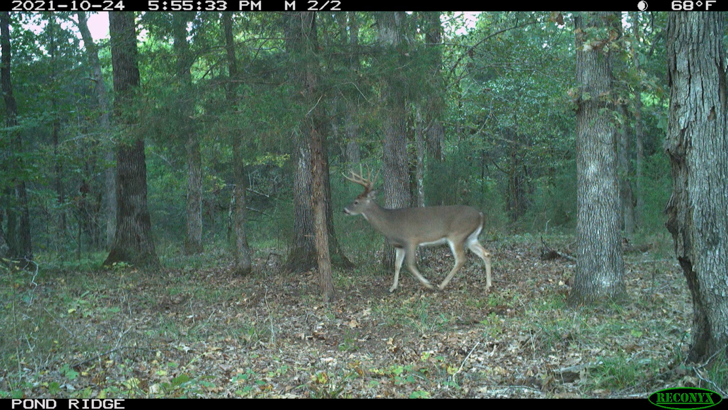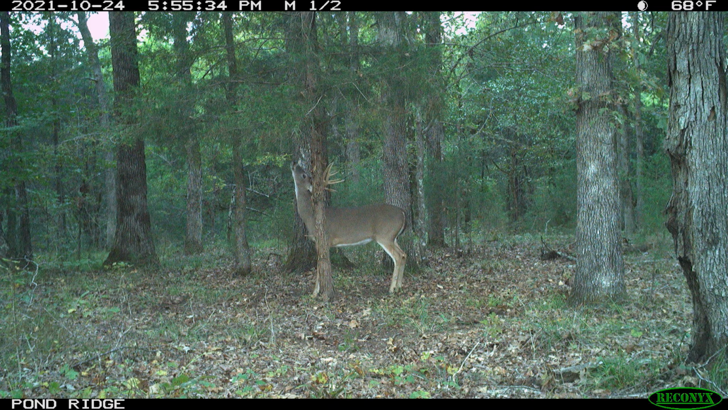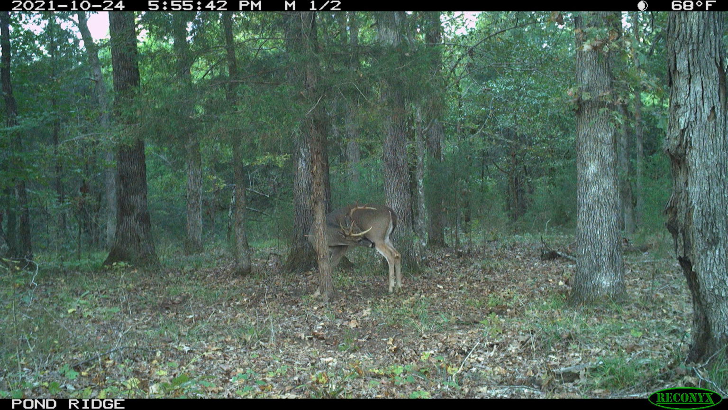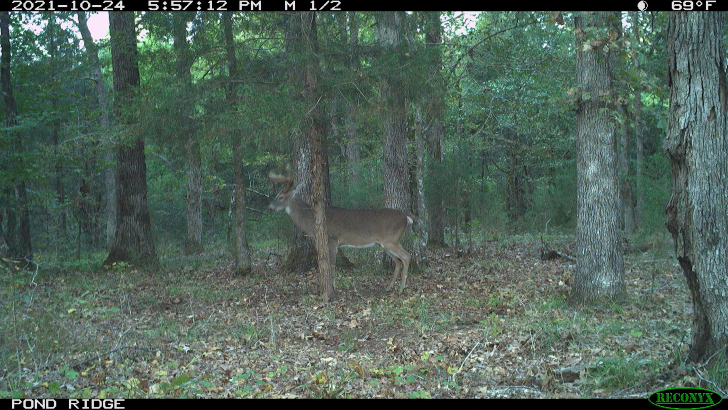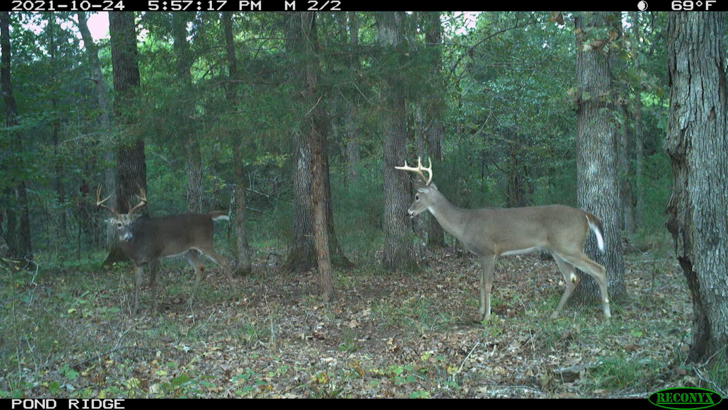A couple of 2-year-olds hitting it, and that 9-point's back in there. He's hitting the scrape, 5:55. After he's eating acorns, he's coming back to bed. He hits the scrape on the way back to bed. We thought the 9-point was a 4-year-old, so probably a deer that we may have shot had we seen him.